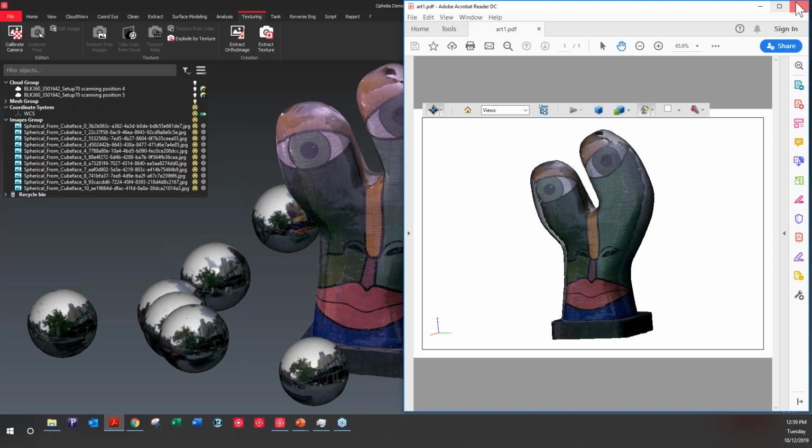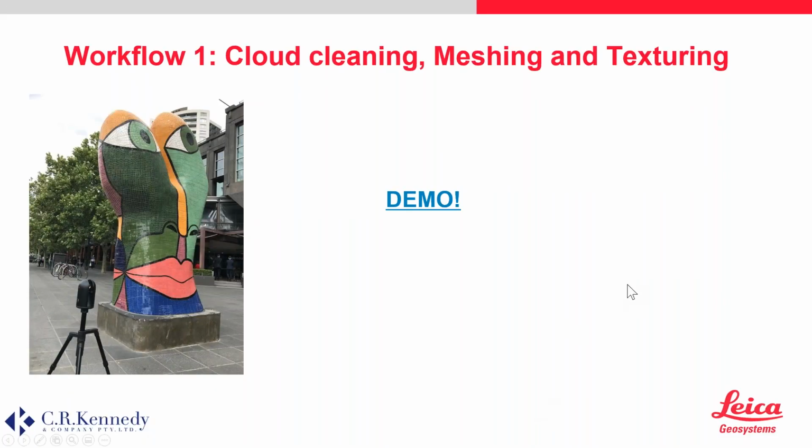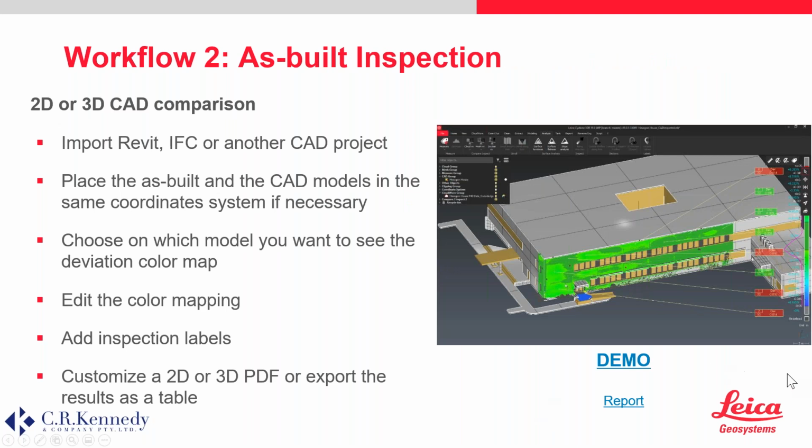Thank you. So that was our first workflow, and we're going to switch to something quite different, to see this other side of the software, which allows you to do all sorts of measurements and inspection. We're going to see a workflow with an as-built inspection. Reshaper has always had those functionalities.